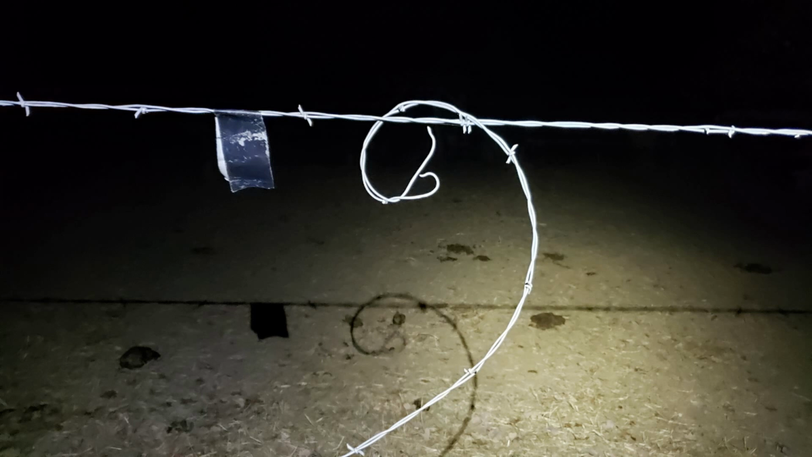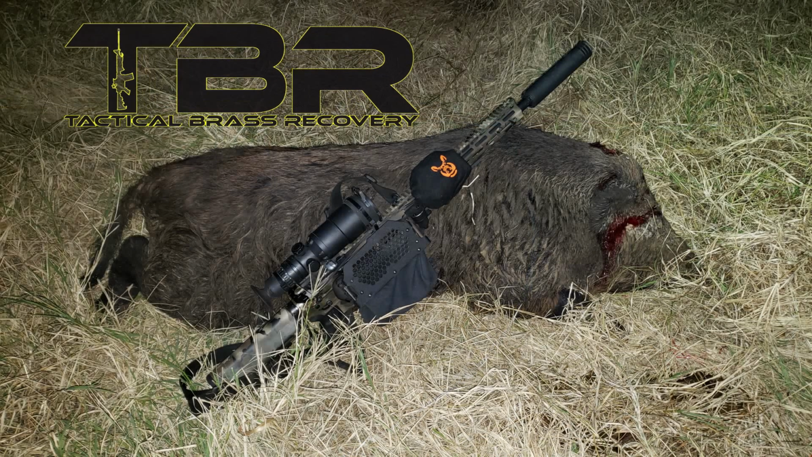What I do in a circumstance like this is notify the landowner. I will mark the location on the map, send him a copy of the map, and explain to him what happened. And in this case, he came out the next day, checked the damage, said, don't worry about it, he'll take care of it, and life is good. Here I will also add that my landowners get copies of the videos that I make, so they get to comment on whether or not they like the way that I'm hunting, if they think I'm doing something right or wrong, and we go from there.